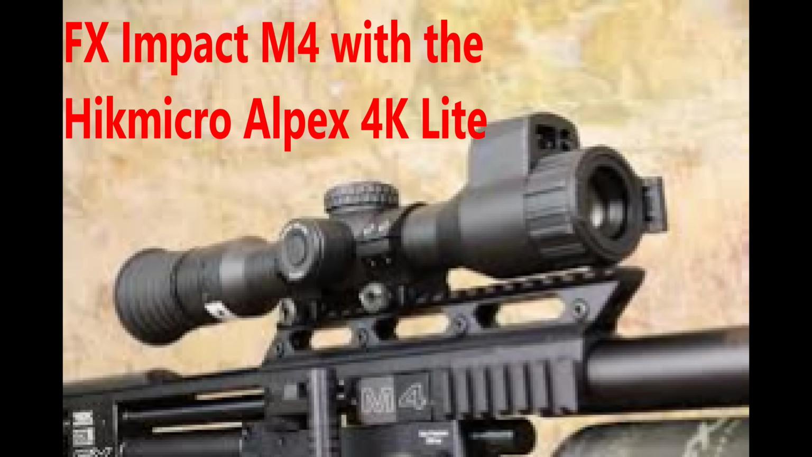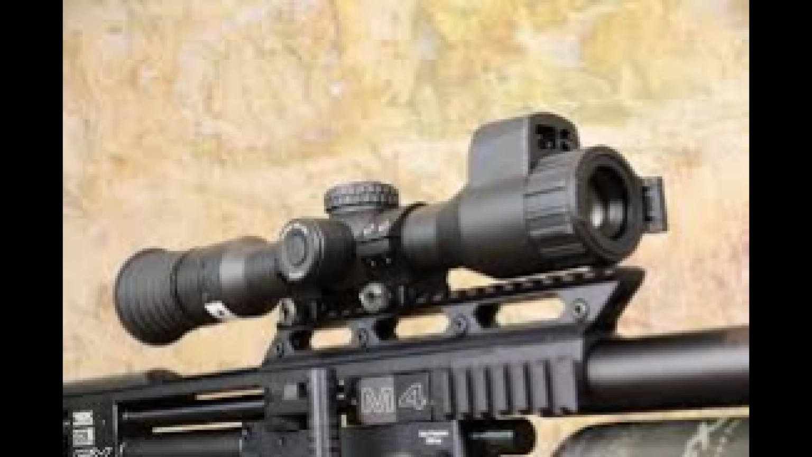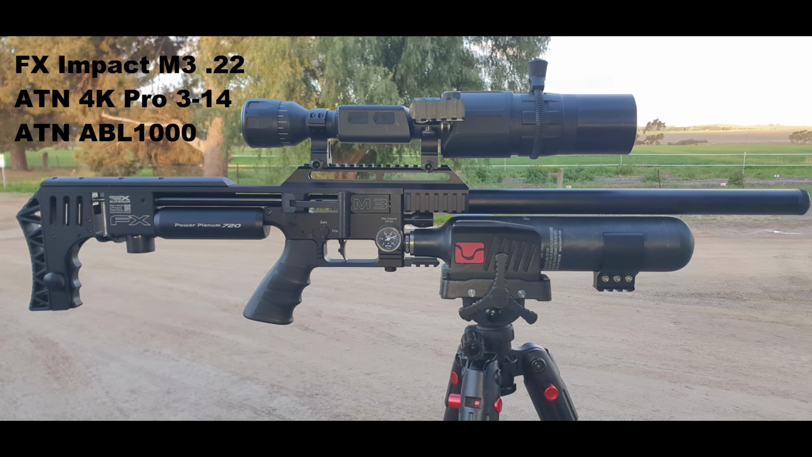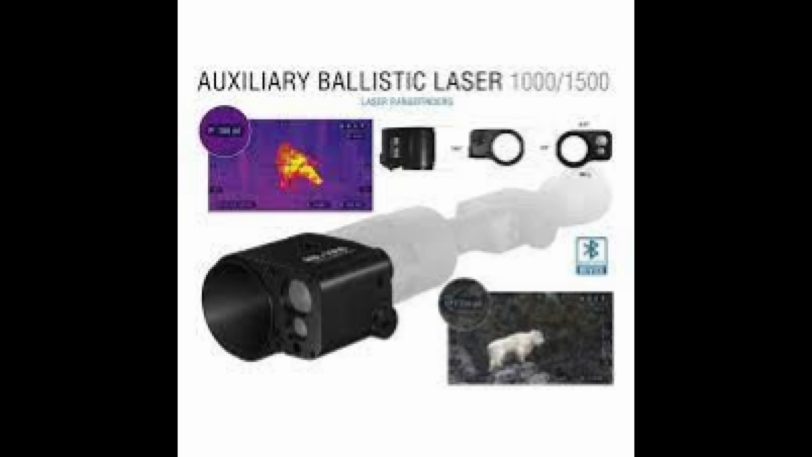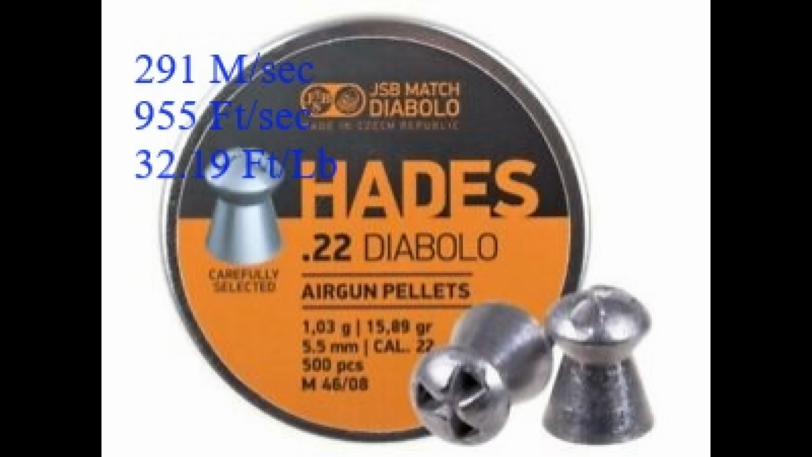Here's a picture of the FX Impact M4 with the Hikmicro Alpex 4K Lite mounted on top. It's not my rifle, I've yet to get a photo of that. And Bob will be using his FX Impact M3 chambered in .22 with the ATN 4K Pro scope on top and the ABL ballistic laser, so it will be a good comparison scope for scope. Both rifles are running the JSB Hades pellets weighing in at 15.89 grains and putting out about 32 foot-pounds of muzzle energy.